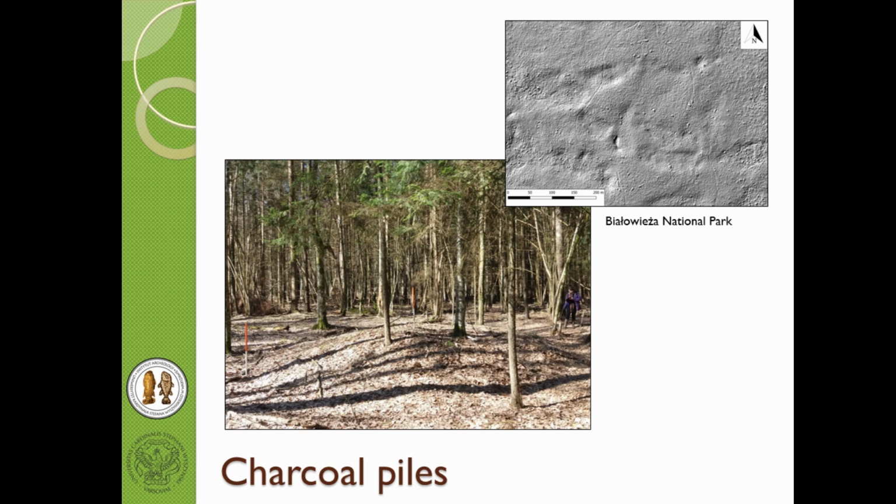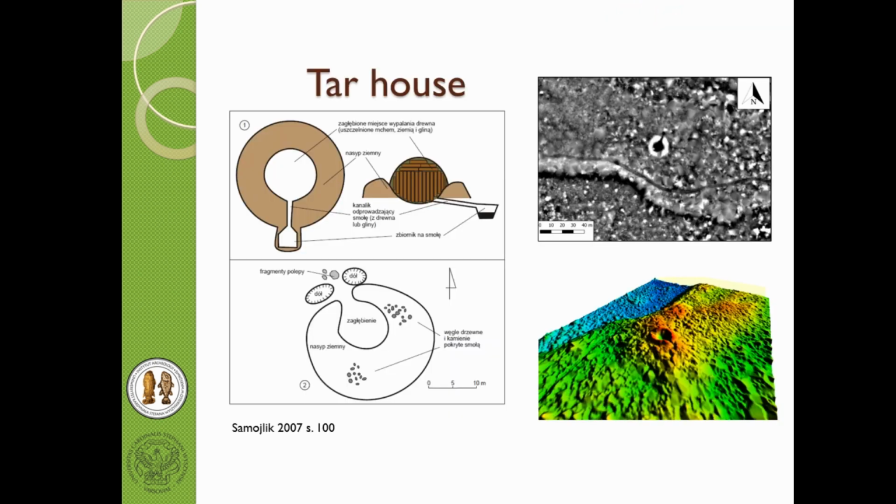So we are able to spot many interesting features which are mainly absent in other forests in Poland. Here we have the example of charcoal kilns, which are very interesting objects, and most of them were known before the introduction of LiDAR, because they are very characteristic and it's quite easy to find them in the field.